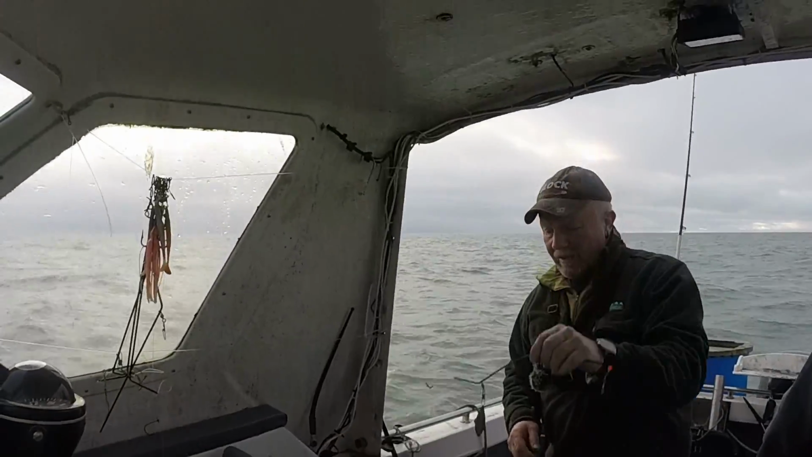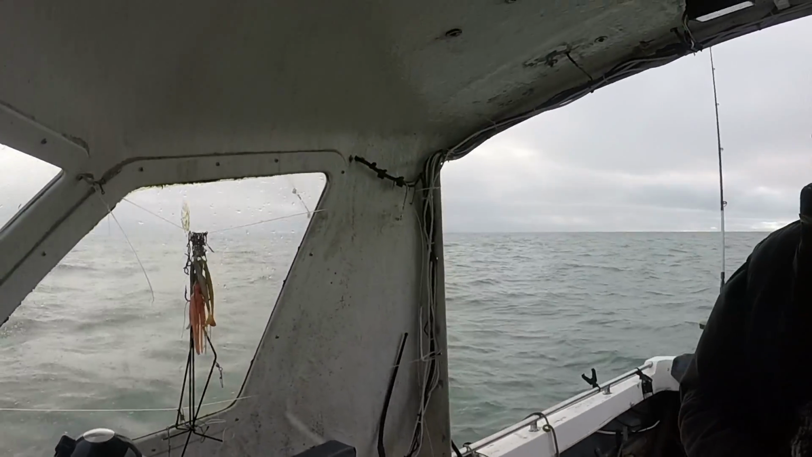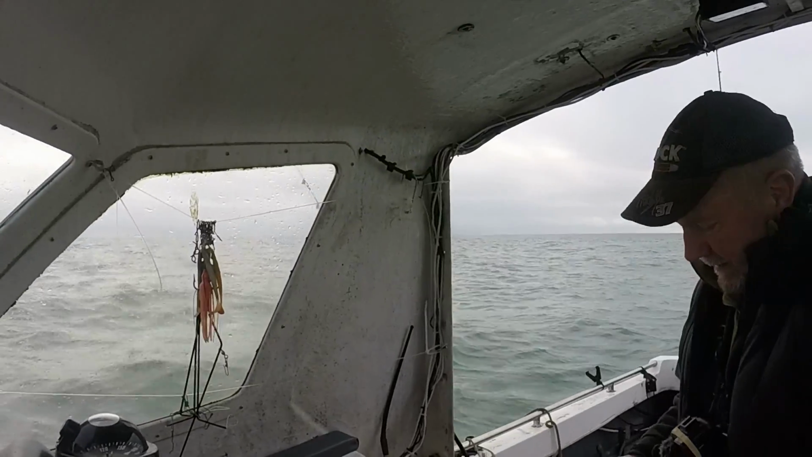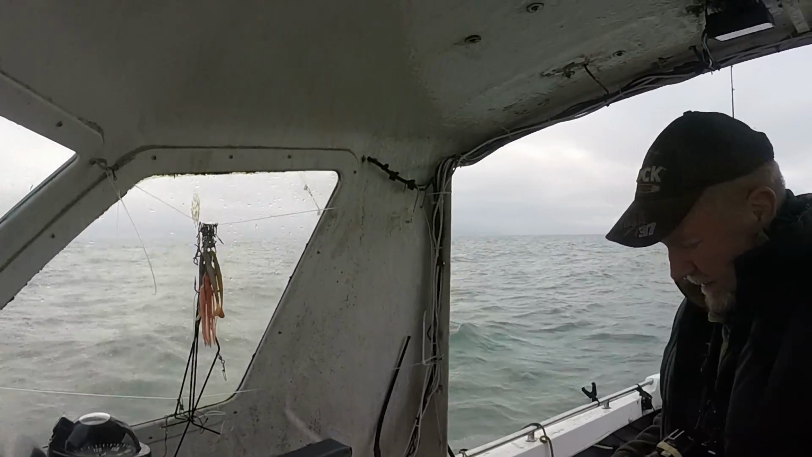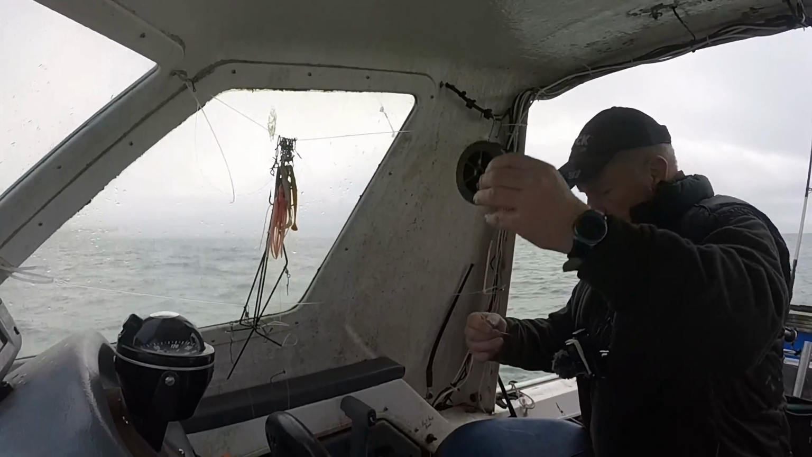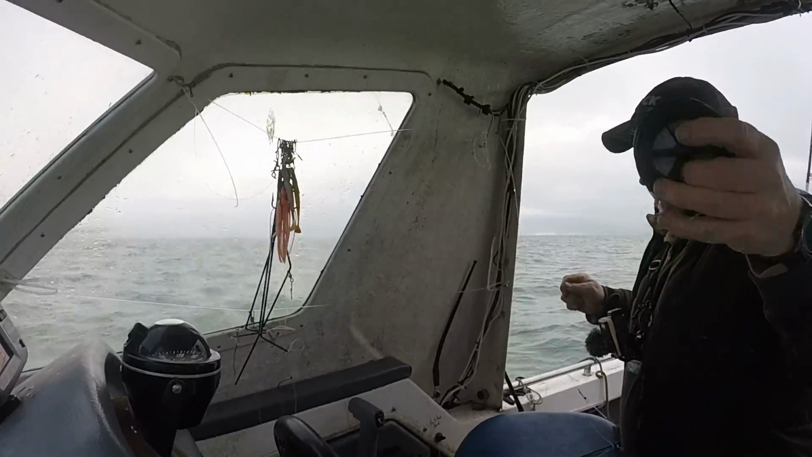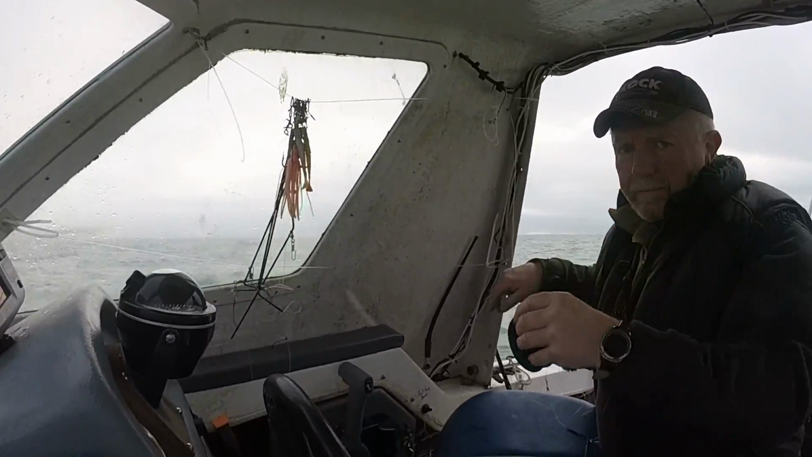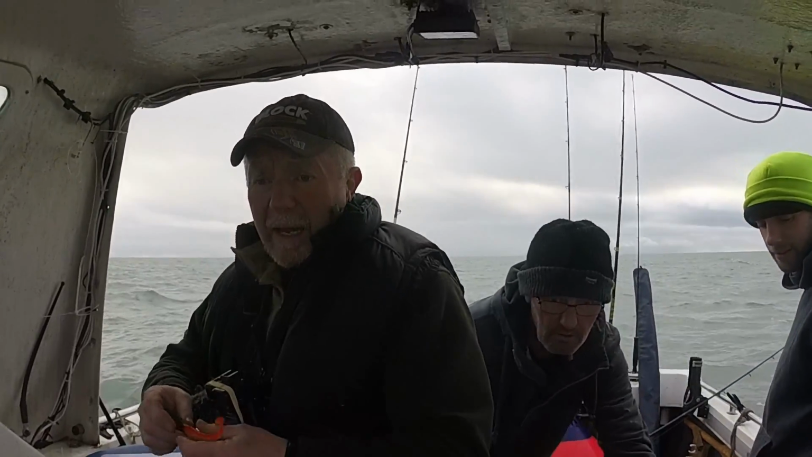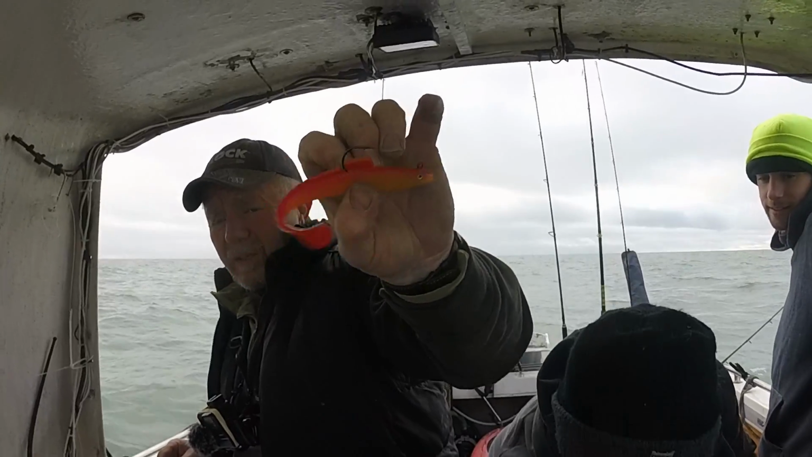So it's just a little 6-ounce lead, long trace, some 20-pound fluorocarbon. And the bait of choice is the old rhubarb and custard sidewinder.